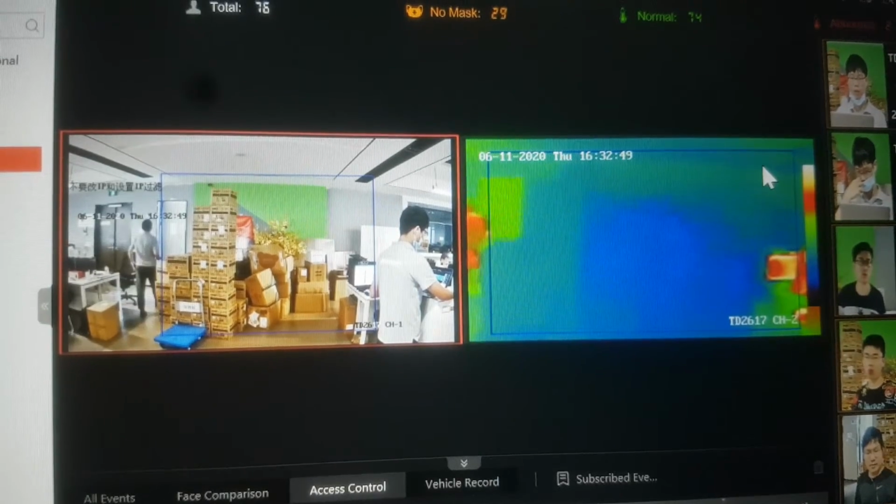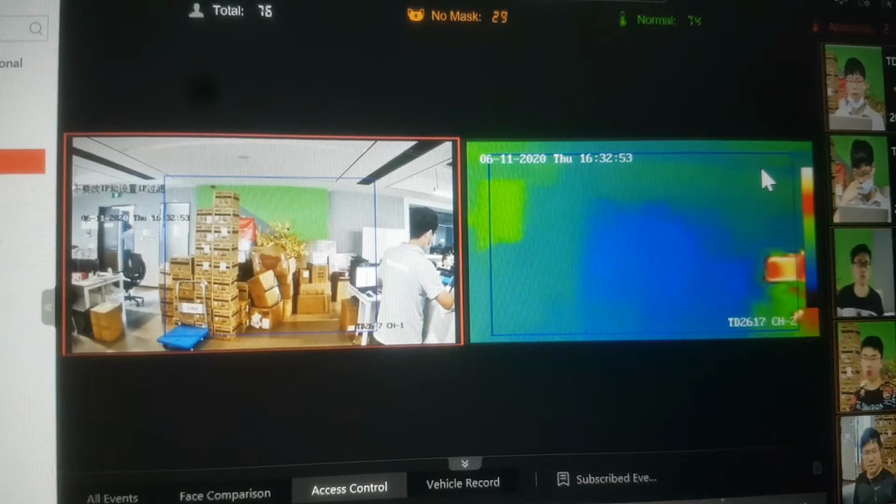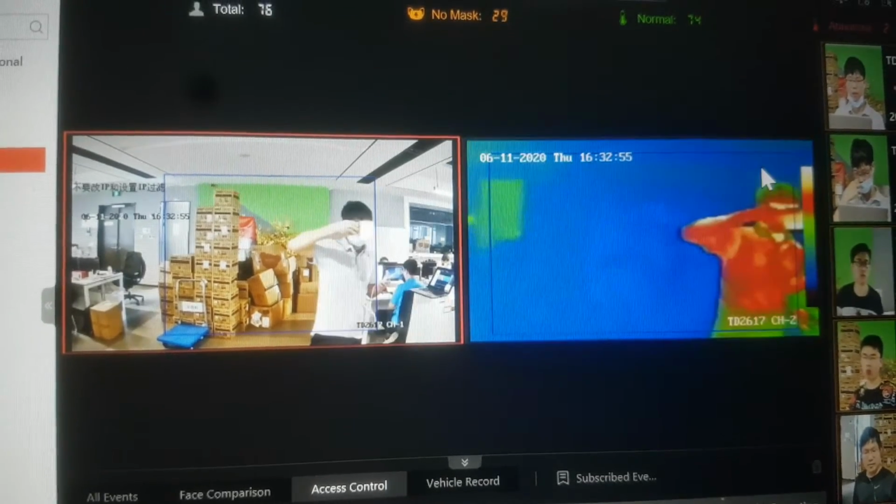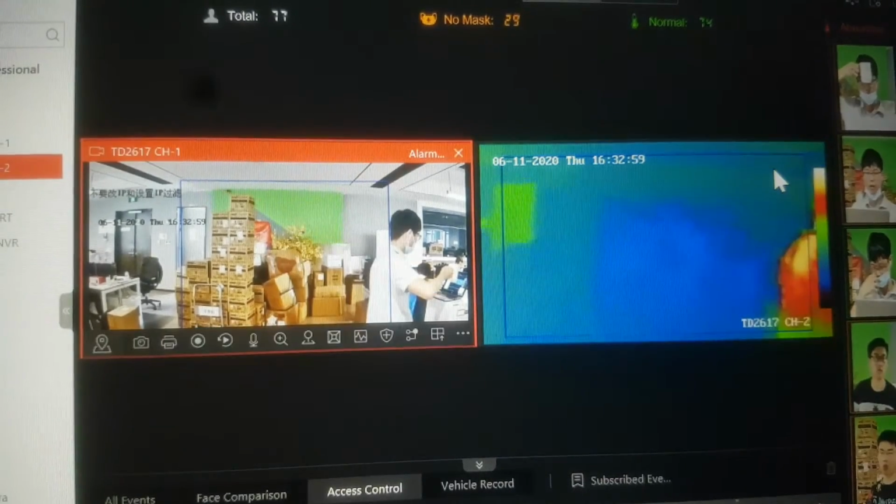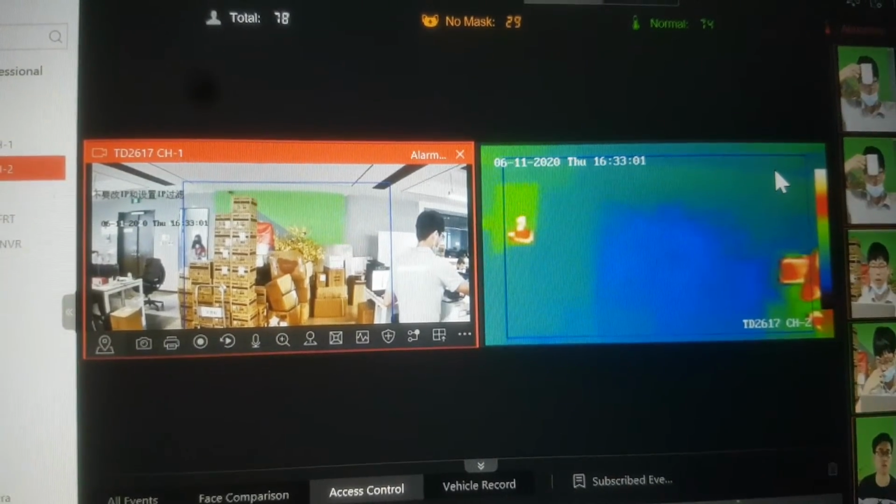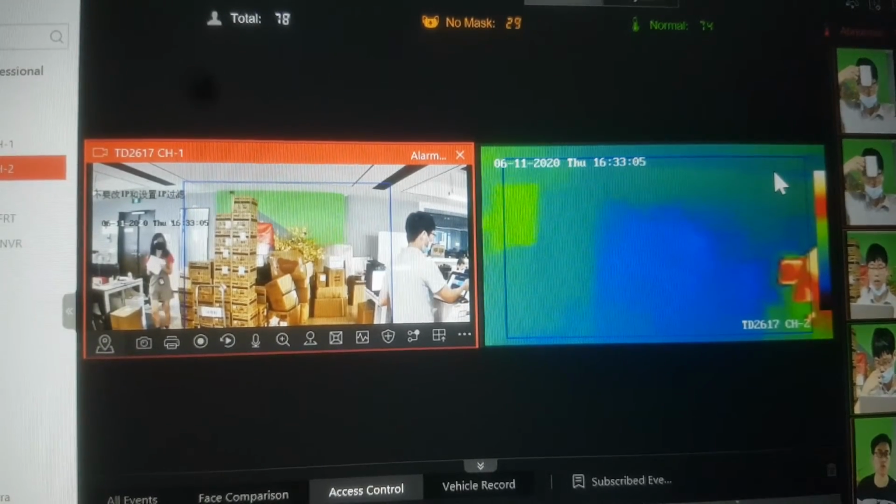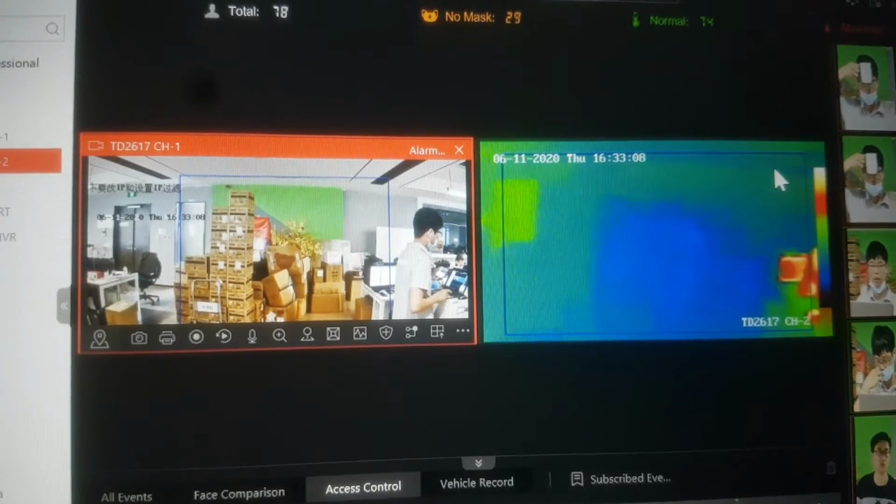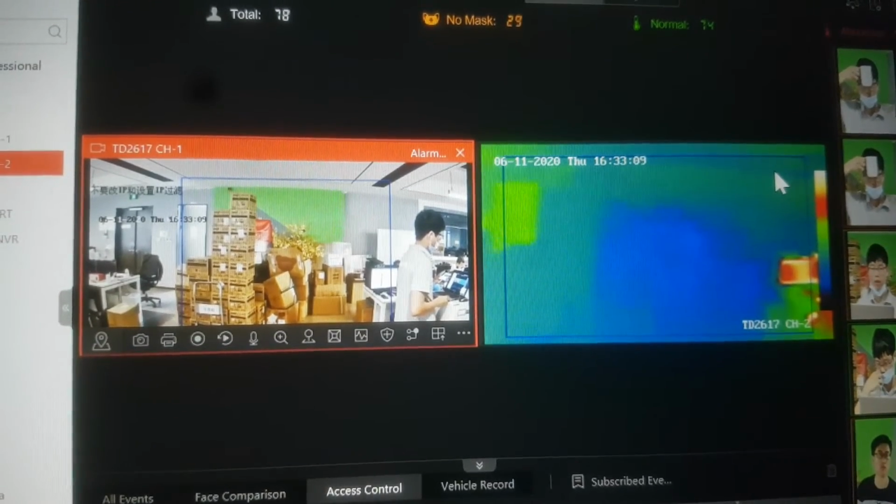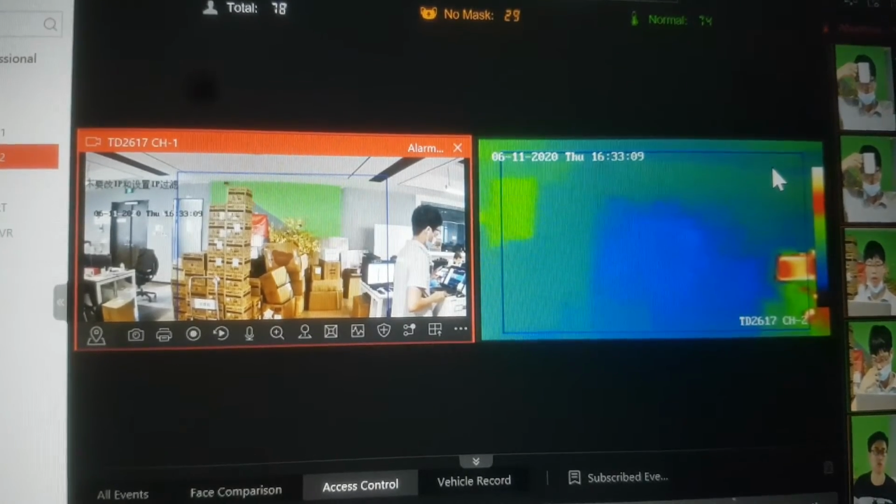Then I will test with an abnormal temperature. I put the hot water in front of my forehead. You can see the temperature is 38.5. It's above the alarm threshold, so it triggers an alarm, and we also display red color for easy identification.